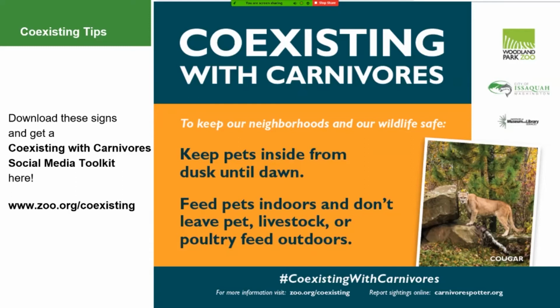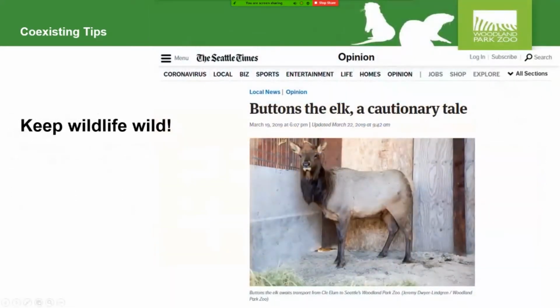So finally, with the next slide, we just wanted to tell a little story to highlight one point about keeping wildlife wild. This was an article in the Seattle Times about Buttons the elk, who now lives with the elk herd at Woodland Park Zoo, but was a wild elk over in Eastern Washington.